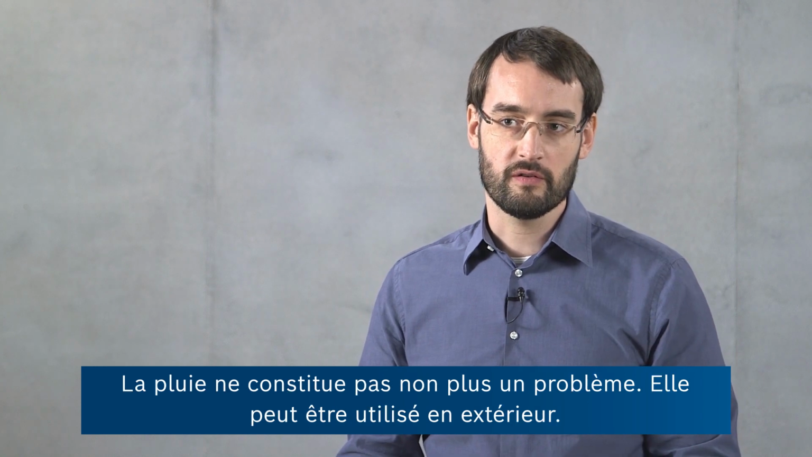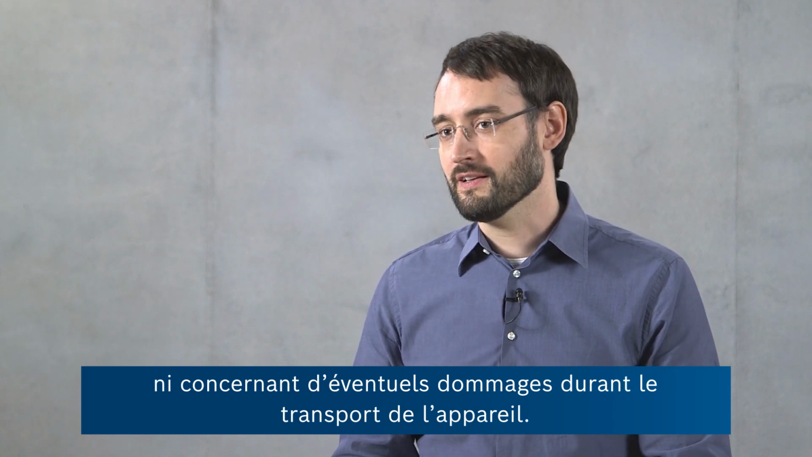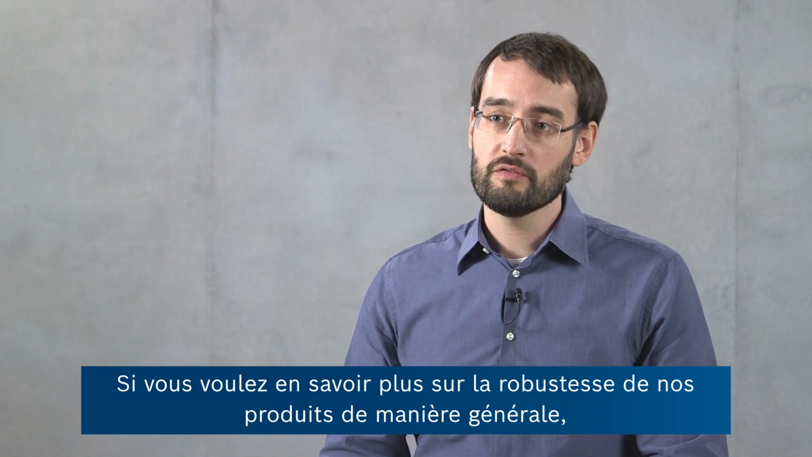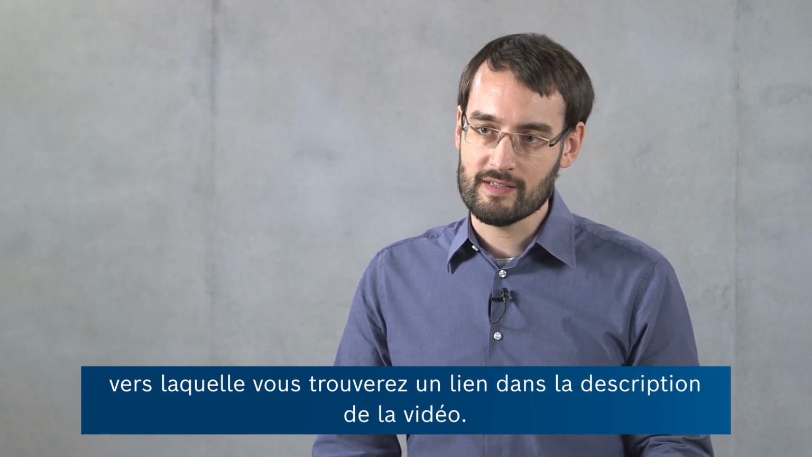You don't have to worry about rain. It can be used outdoors. You don't have to worry about dust or dirt, and you don't have to worry about it getting damaged during transport. So it's a really robust tool, and if you want to find out more about the robustness of our tools in general, you can check out our durability page, for which there's a link in the video description.